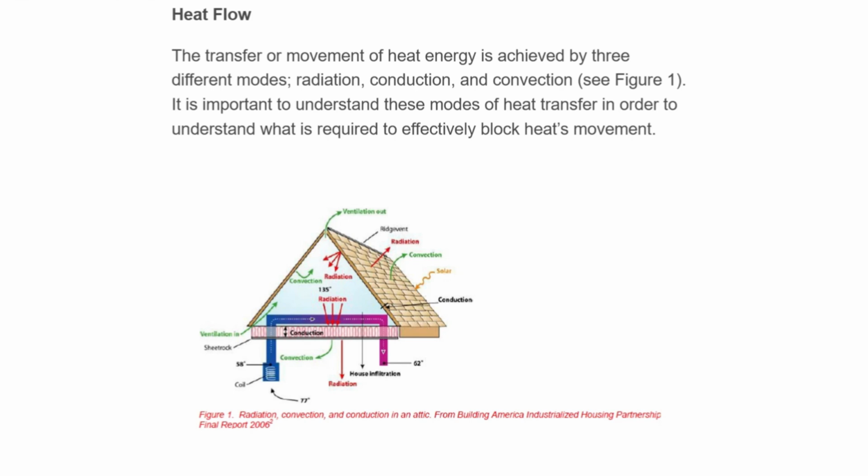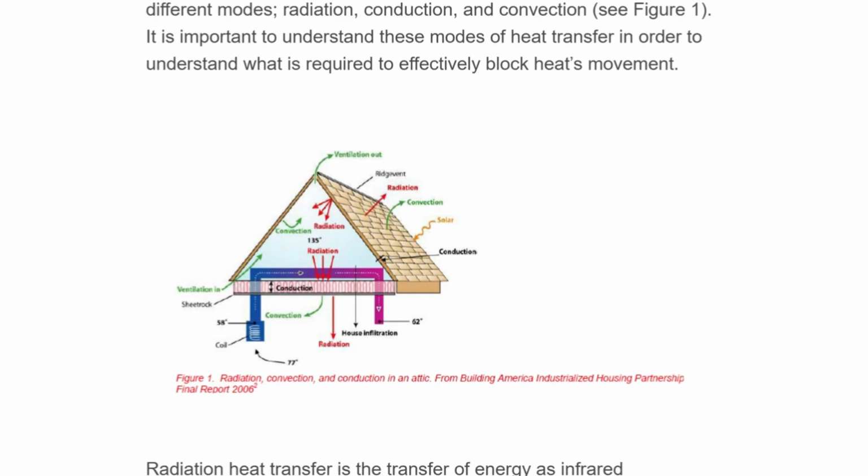All right, so this is a very good basic diagram of different thermal things we can see in a house structure. You have your cooling, your HVAC, heating. You have the sun coming down and hitting the roof. You have conduction between the roof and the interior versus the exterior.